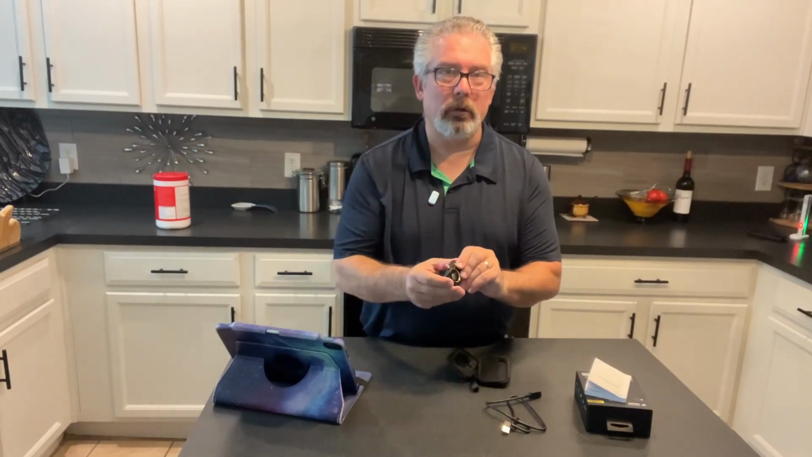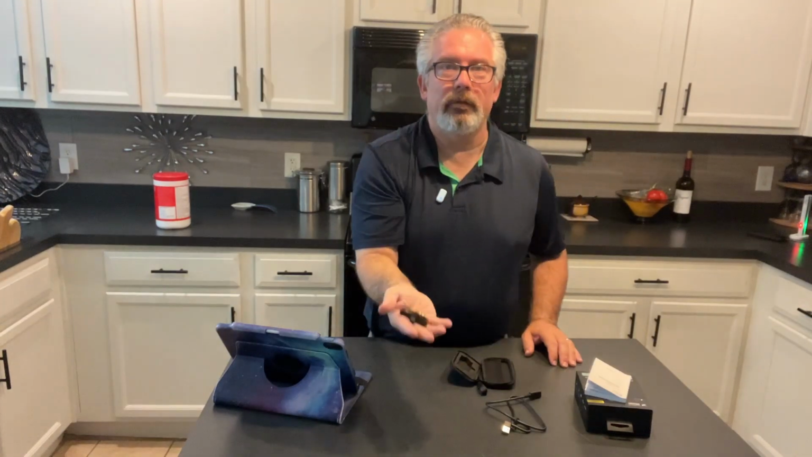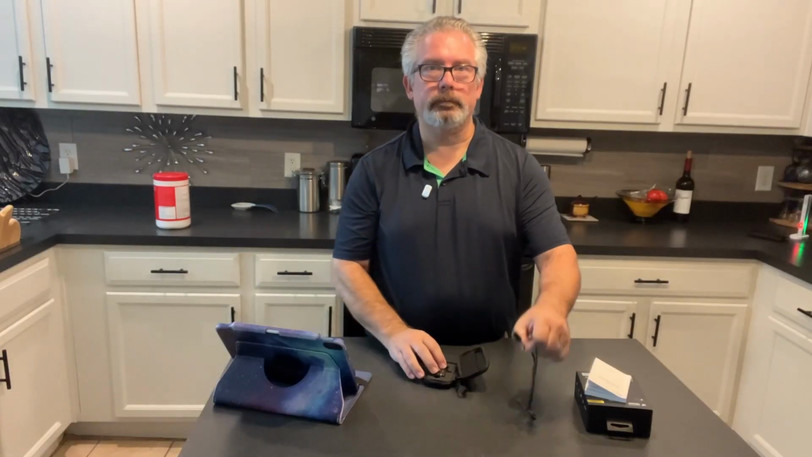This is what the camera looks like. That's it right there. Plugs into your phone, very lightweight, and it turns any Android phone into a thermal imaging camera. And it sits right back in the case. Has a little pouch there for this cable.